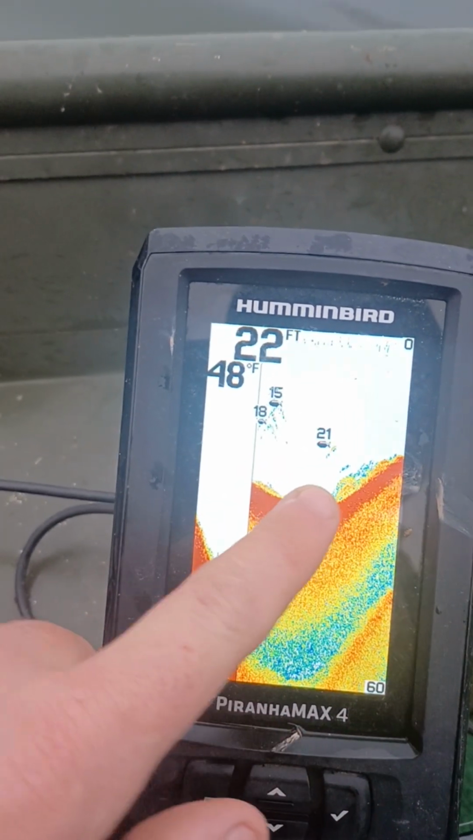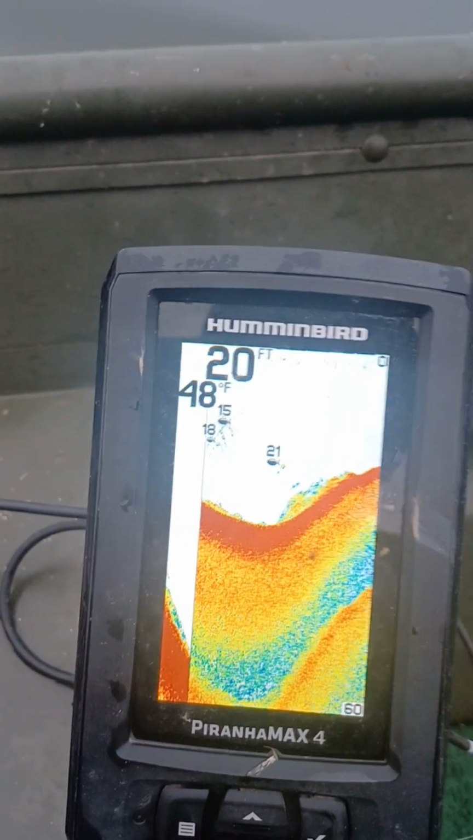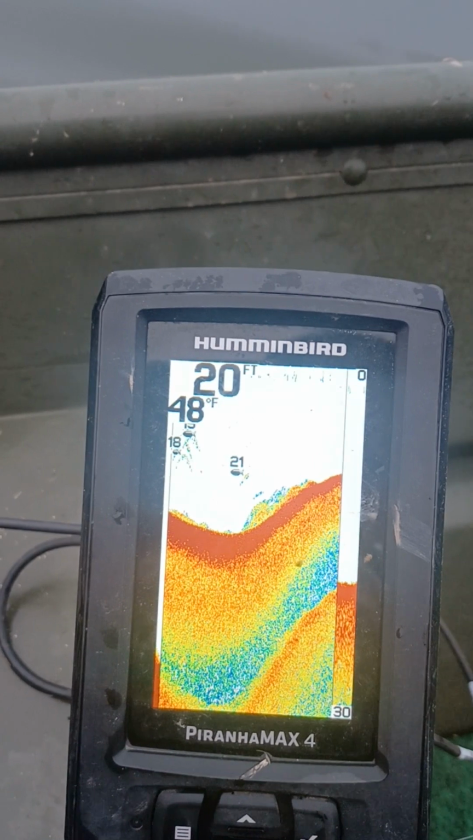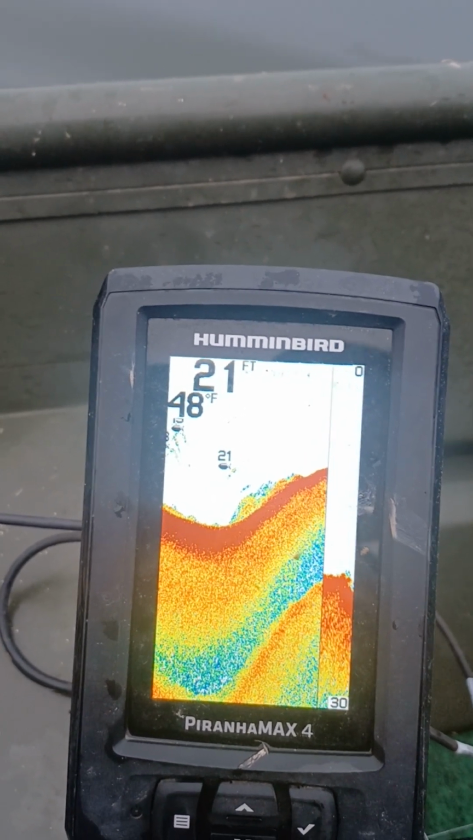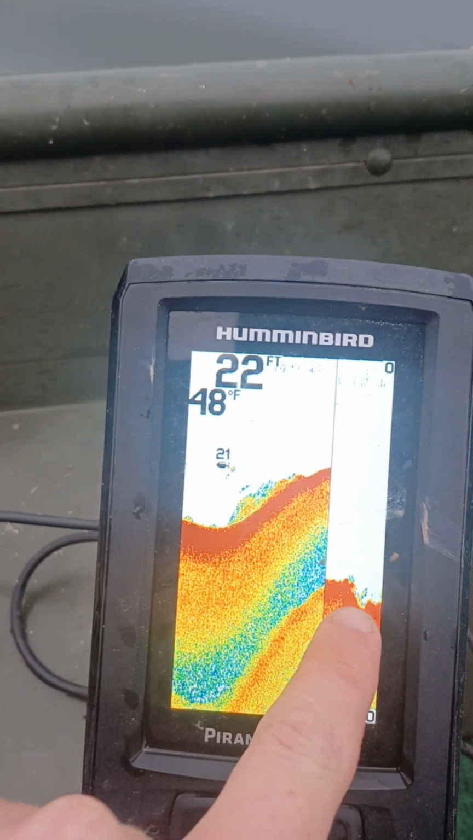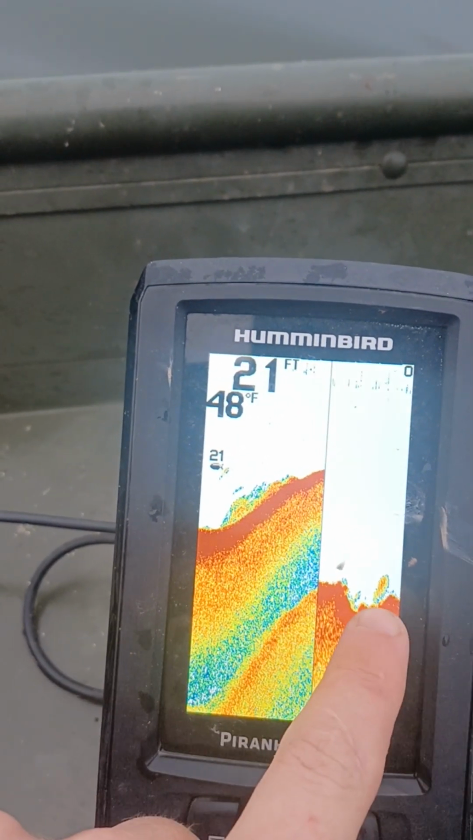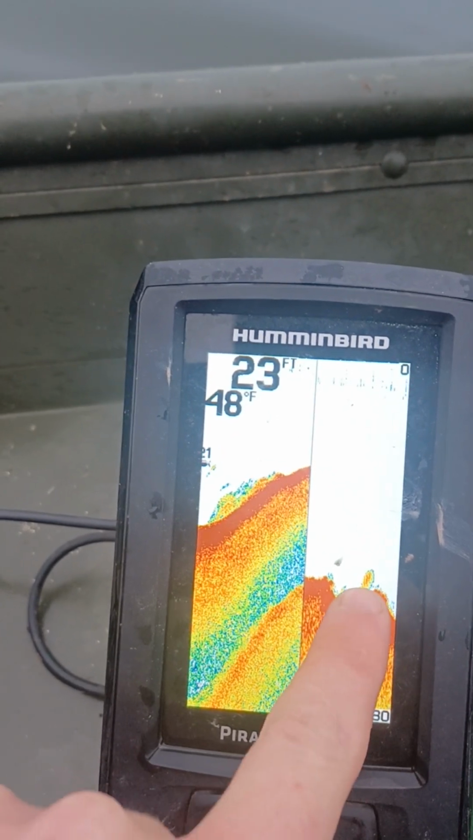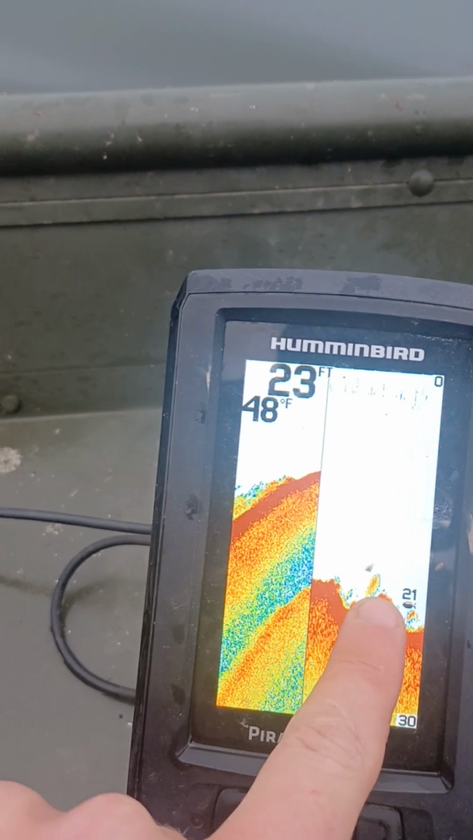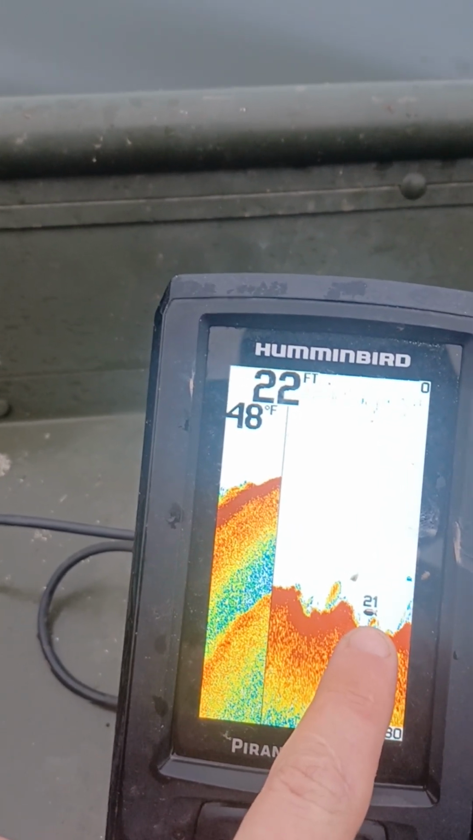Right here, to me that's looking like some brush, whether it's man-made brush or just natural stuff that's fallen into the water. Right down in here, seeing the same thing. Now this right here, since it's up off the bottom just a little bit, that looks like a little ball of shad, and right down here as well, a little ball of shad.